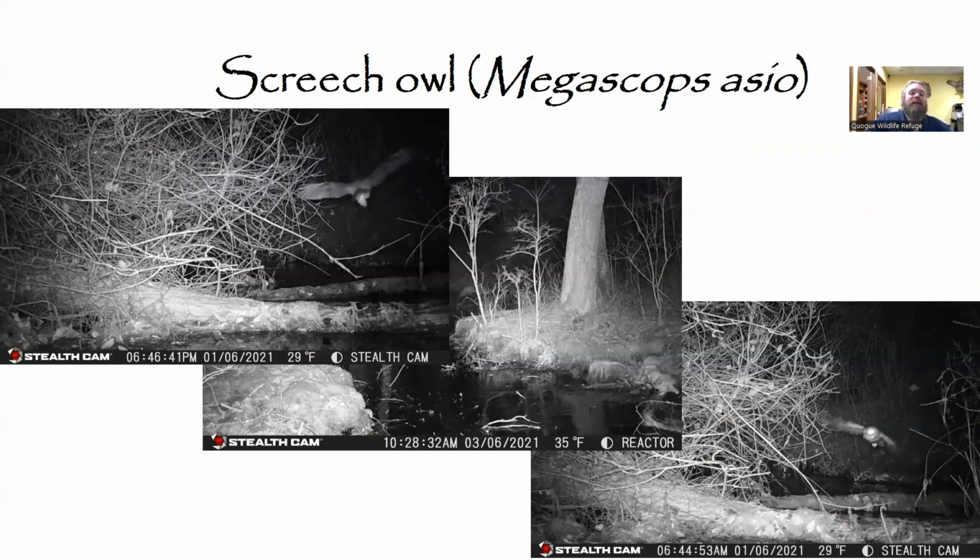Next, another great nighttime series. And this time it is of one of my favorite bird species here at the refuge, the eastern screech owl. And these guys are really interesting for a whole bunch of reasons.